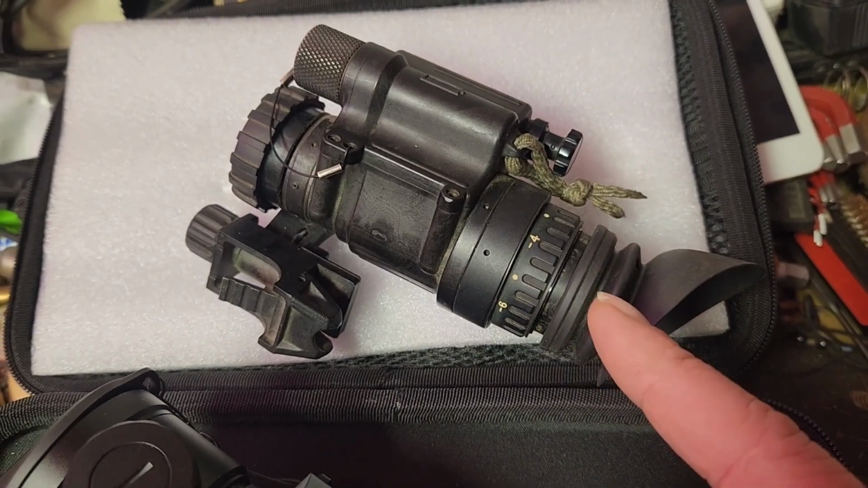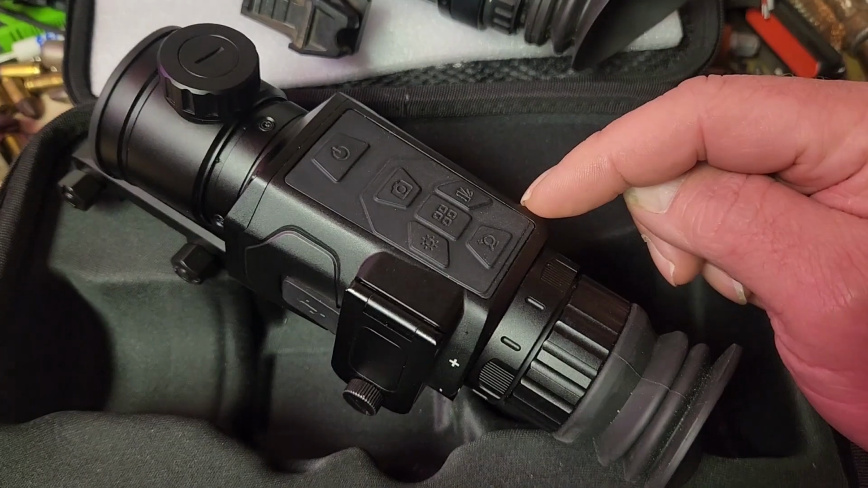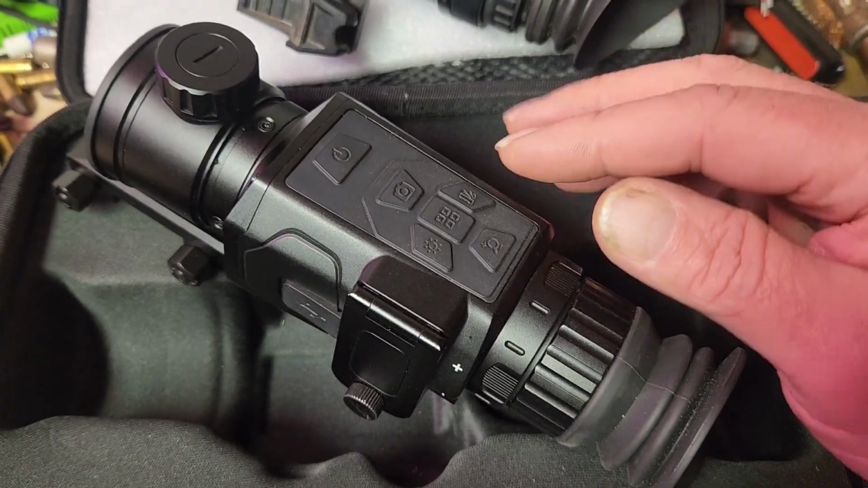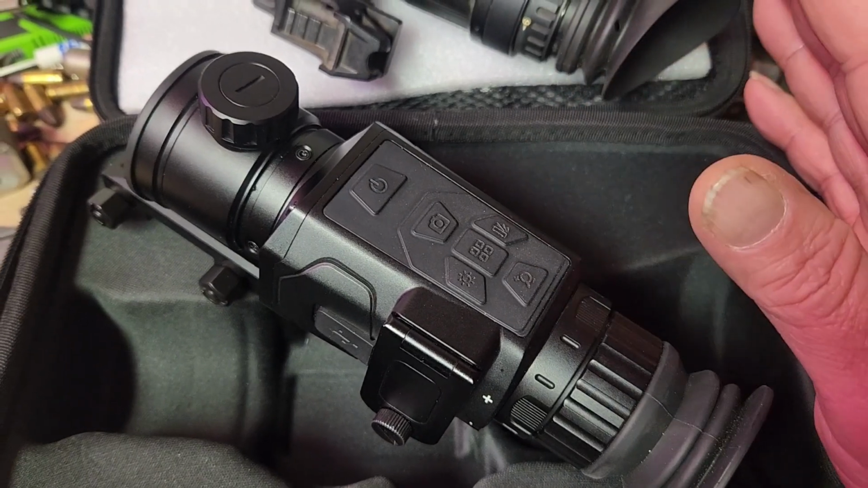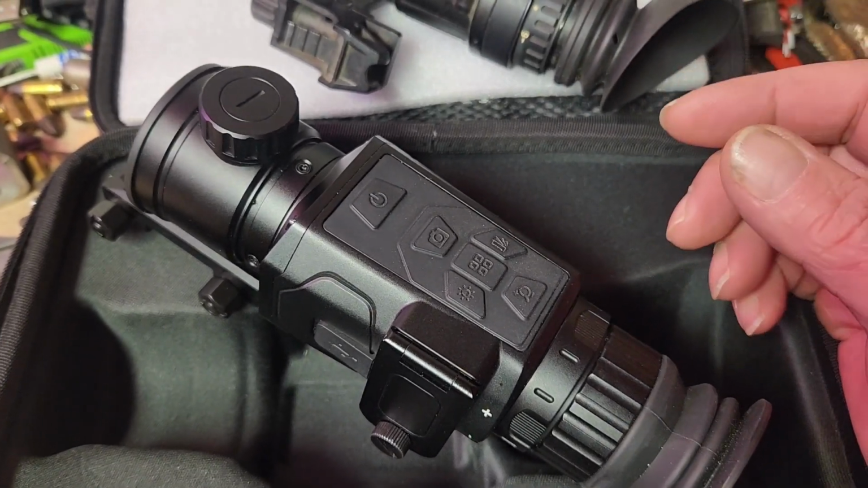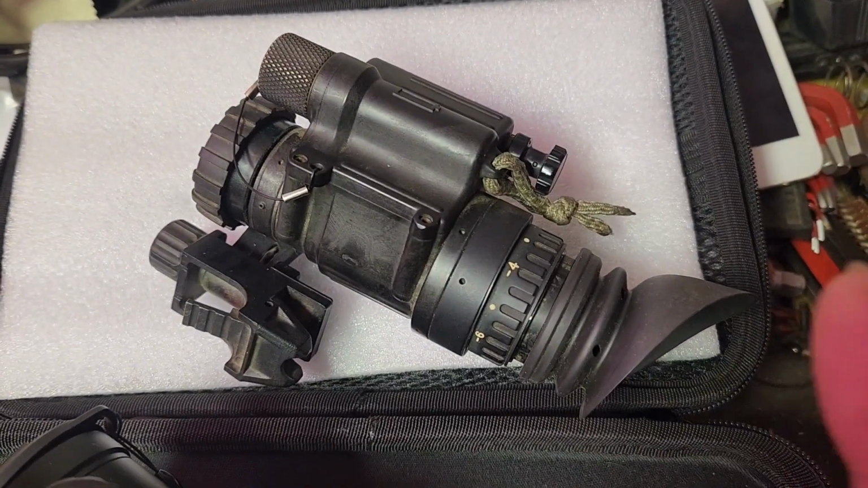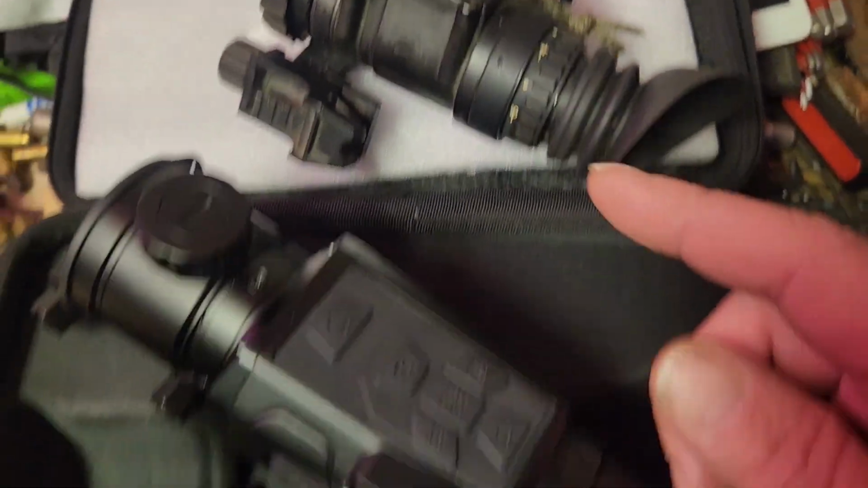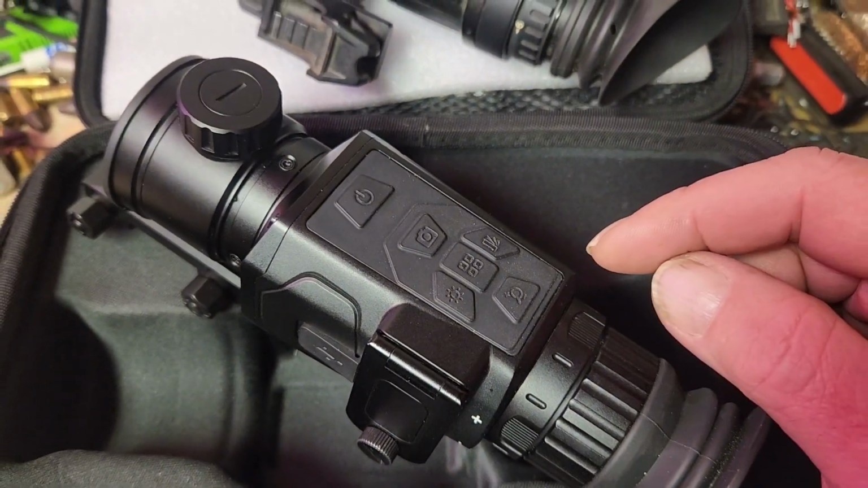And it's great for seeing stars. I love looking at the night sky. However, the thermal doesn't see stars. It only sees heat. So with the stars and things like that, you might as well be looking at a sheet of glass. However, we were spotting some things with this, so I put the thermal on it. And, well, that's what this video is about.